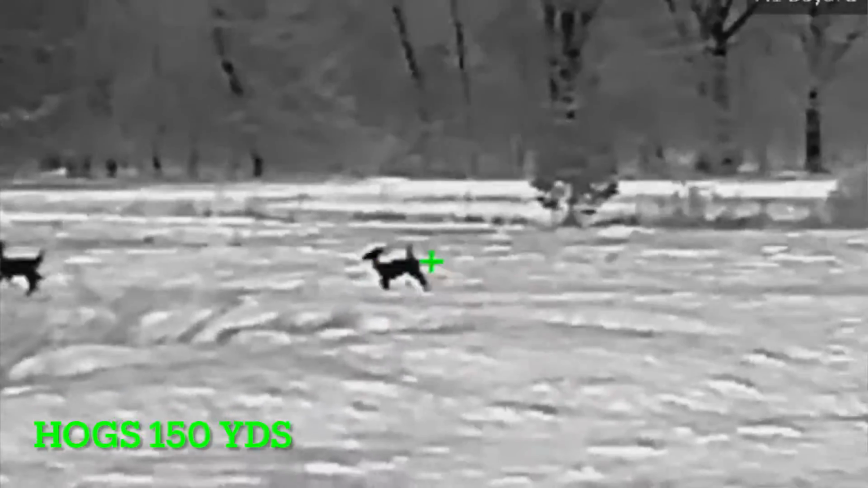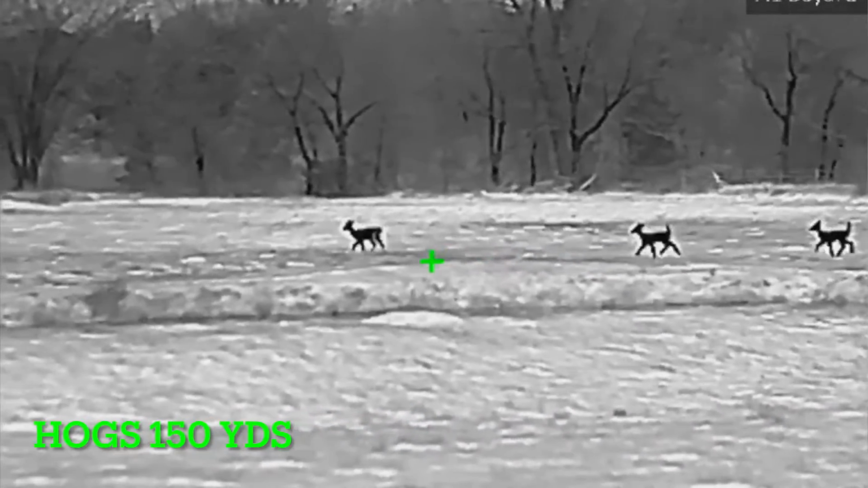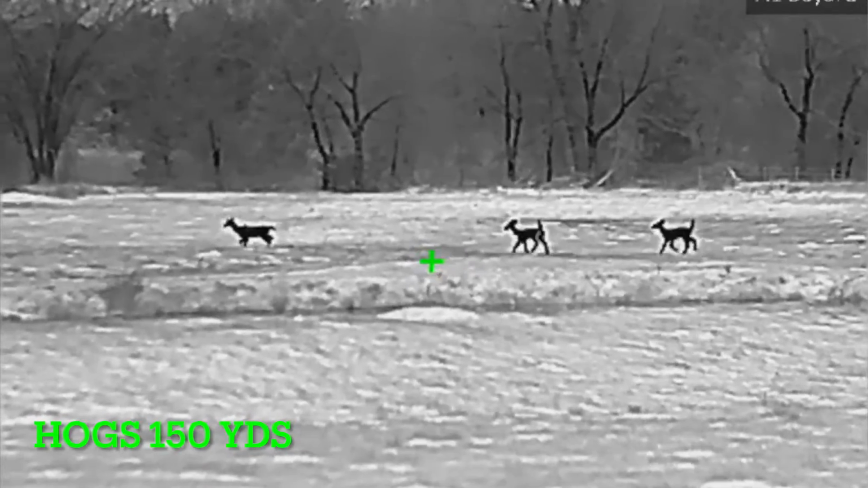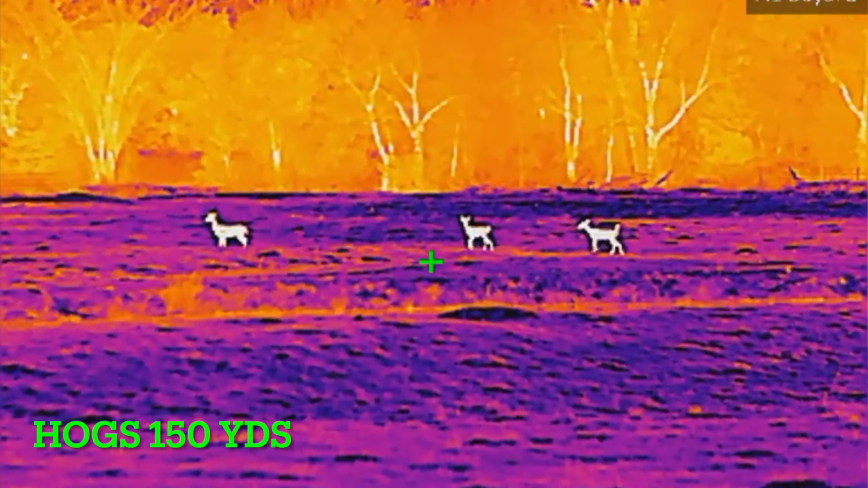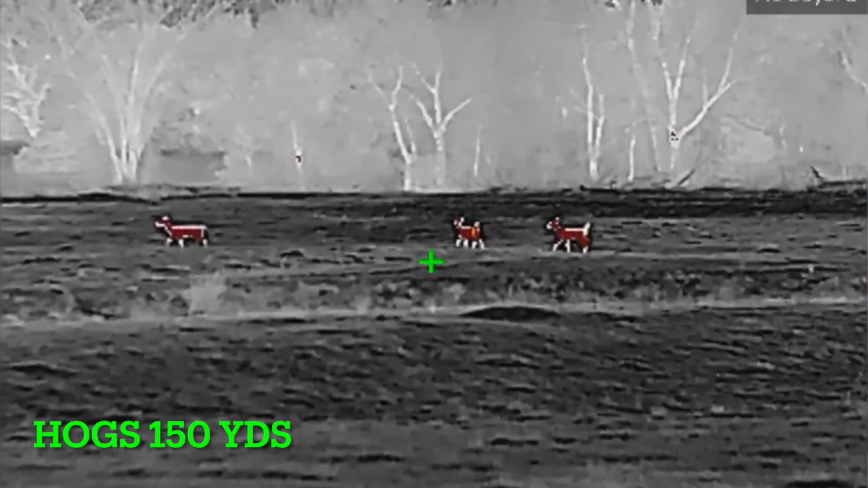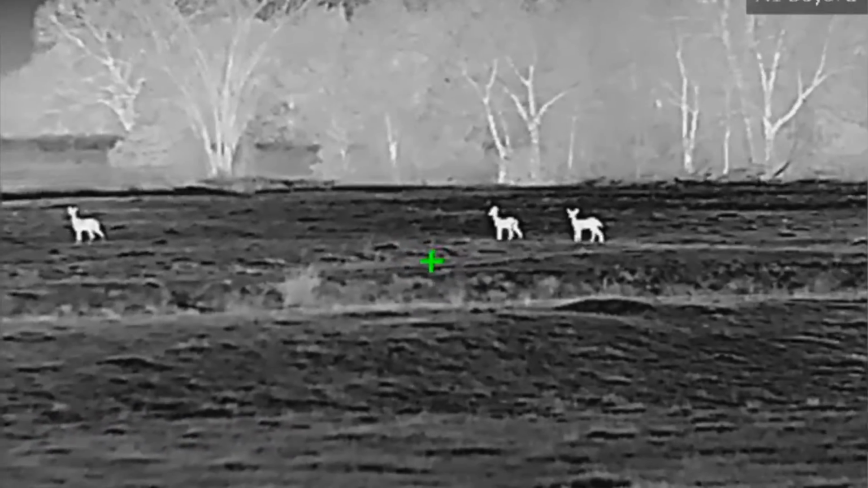Now, the next one to me is a big one as well, and that's the battery system. On the version 1 Rattlers, whether it was the TS35 or the TS25, they ran off of CR123 batteries. I'm not a fan of running CR123 batteries, and the reason is that in nice, ideal conditions I was getting about 4 to 4.5 hours of runtime. Well, if I hunt all night and I hunt for 6 hours, I know I'm at least going to have to change the batteries one time. On cold nights, I was never getting 4 hours of runtime. I was getting like 2.5 to 3 hours, best case scenario.